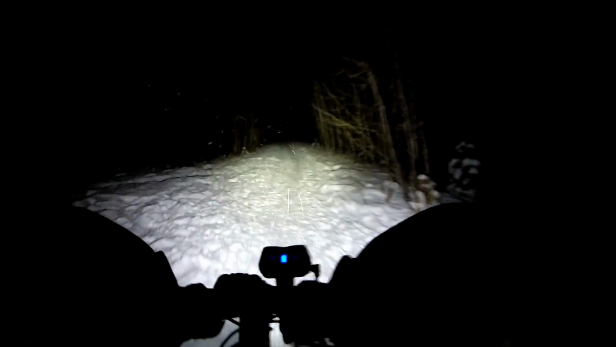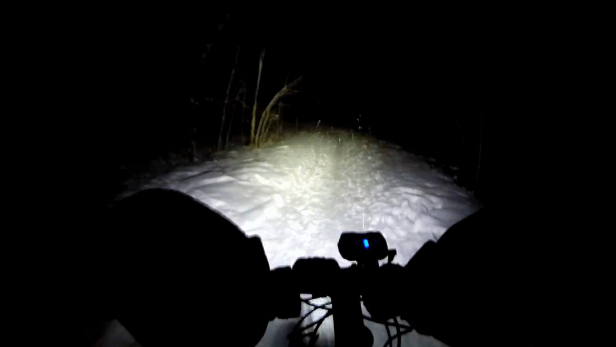I've got so many lumens on the bar now that this headlamp is almost unnecessary. I still like to have it, especially when you're riding on streets, because it allows me to look at cars and shine a light inside cars, make sure they see me.